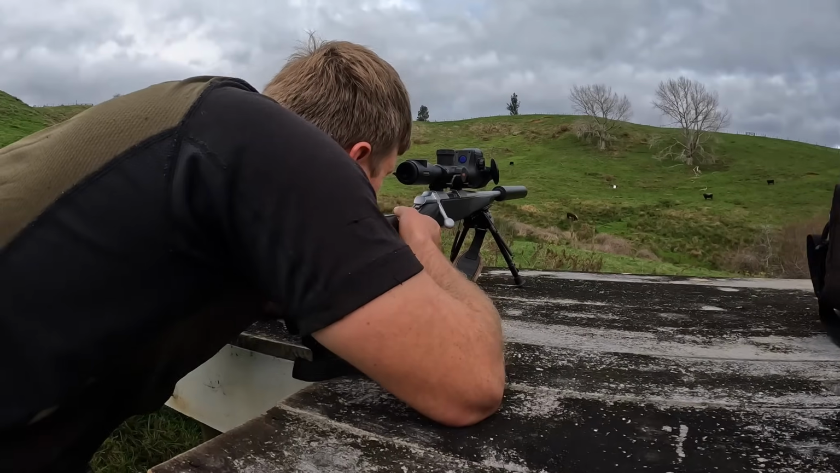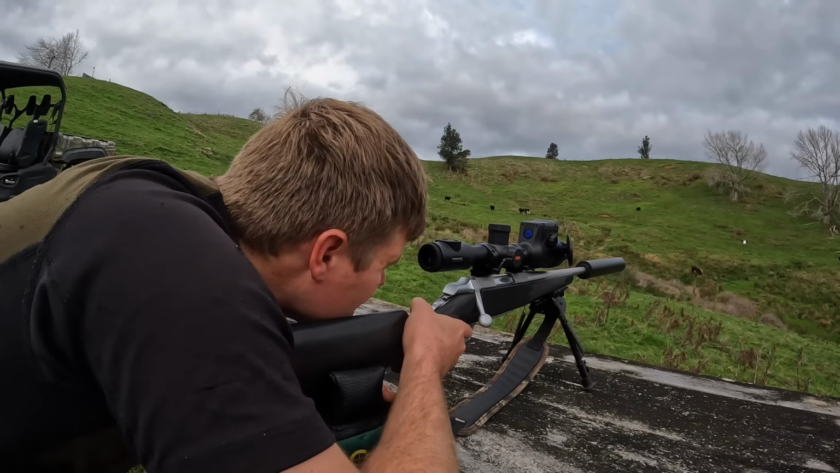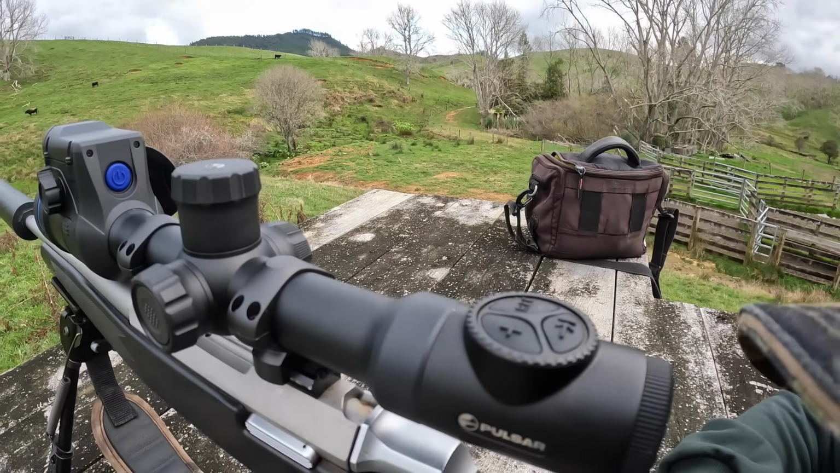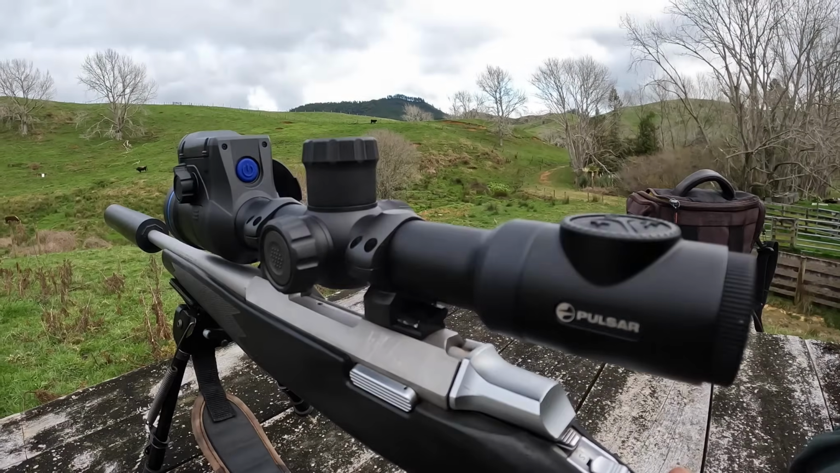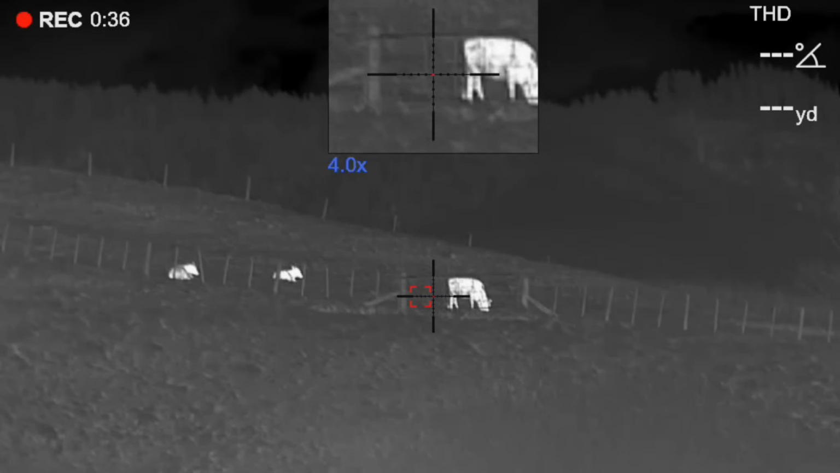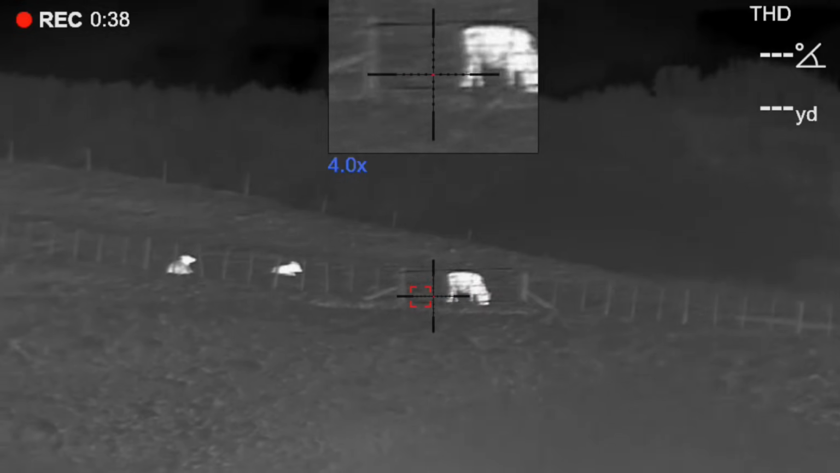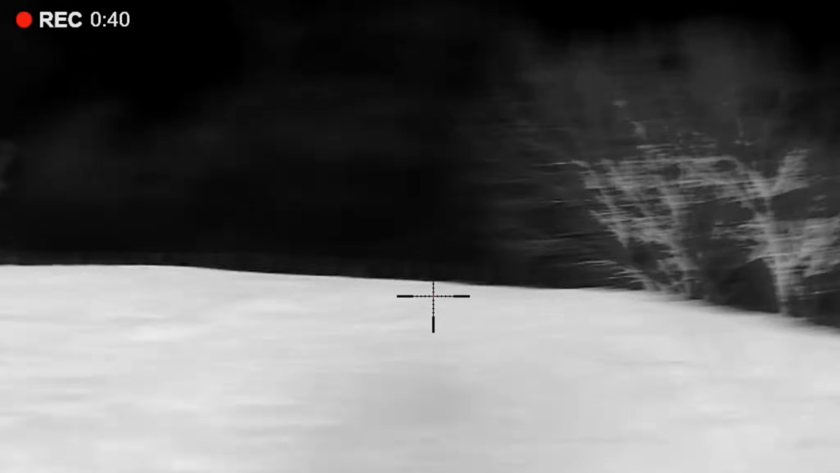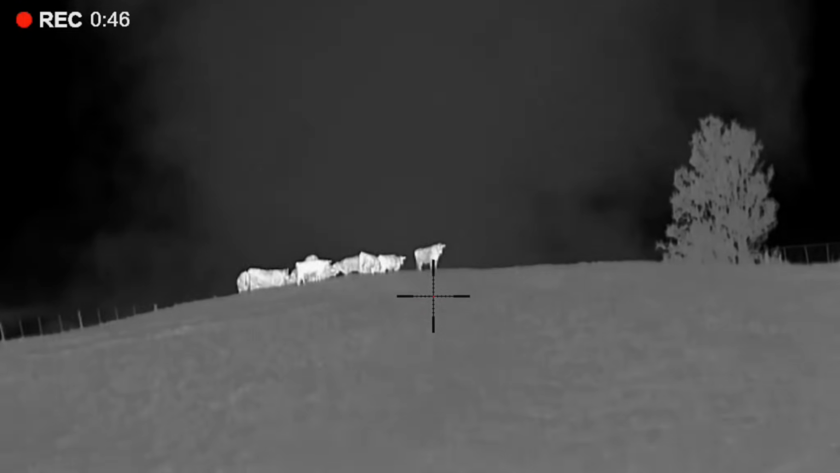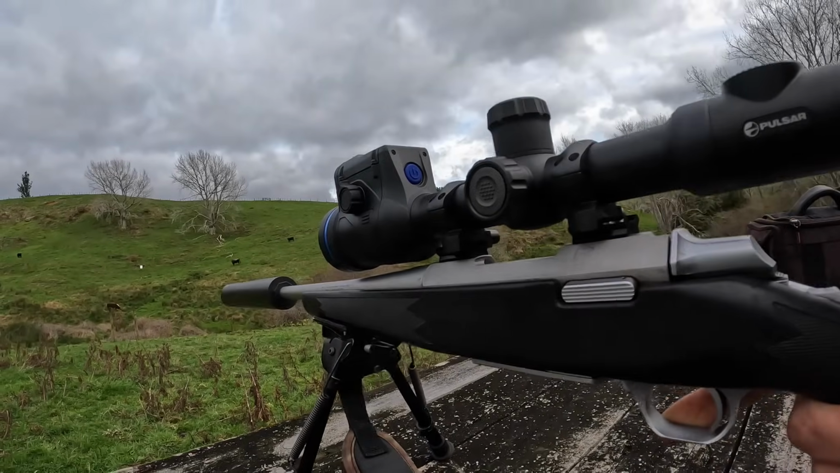You might be able to do it. Just push this button here to record when you want to shoot, and as you can see, I'll push record and I'll show you the bulls because they stick out mean. It's not that cold though either. And then you can see the target there.